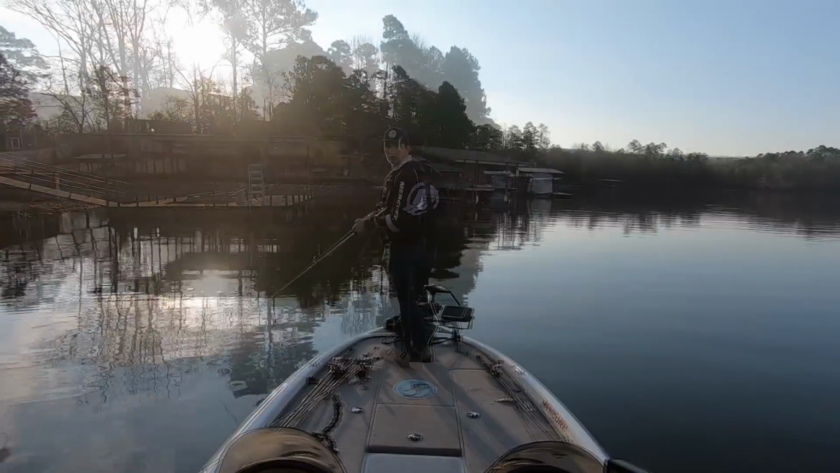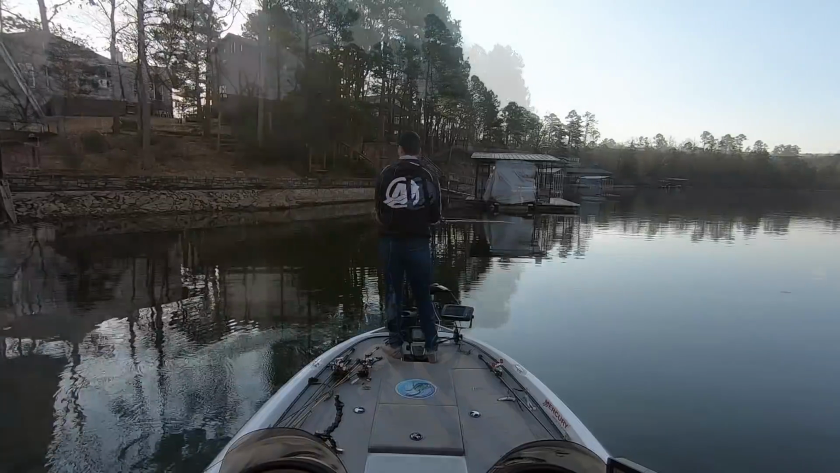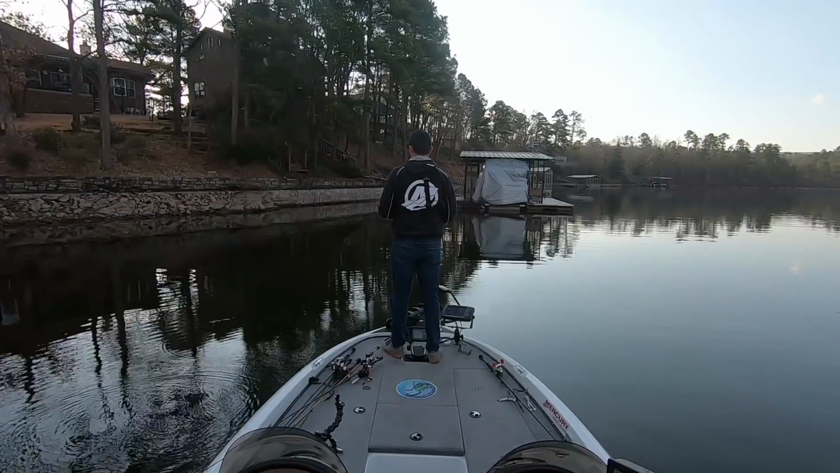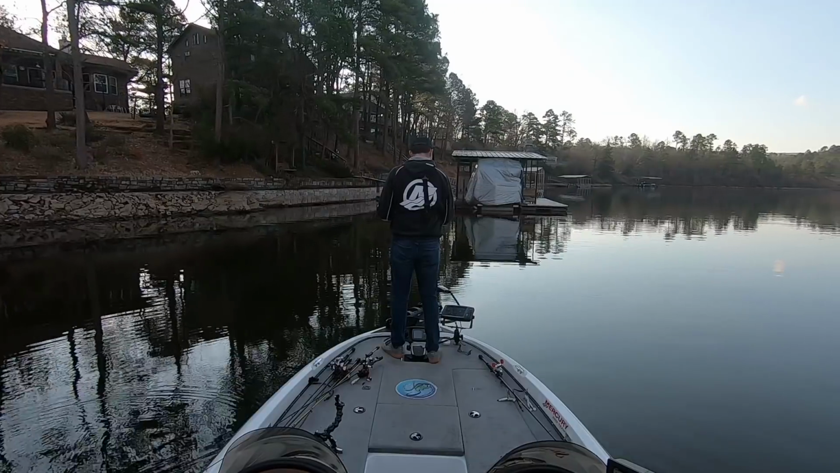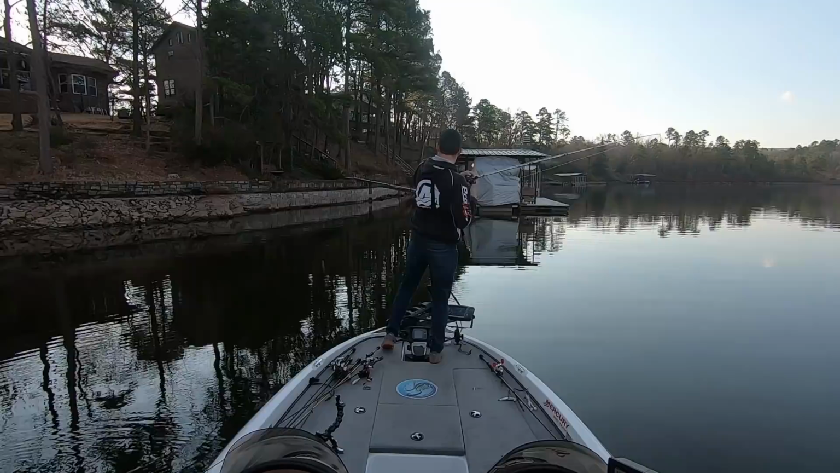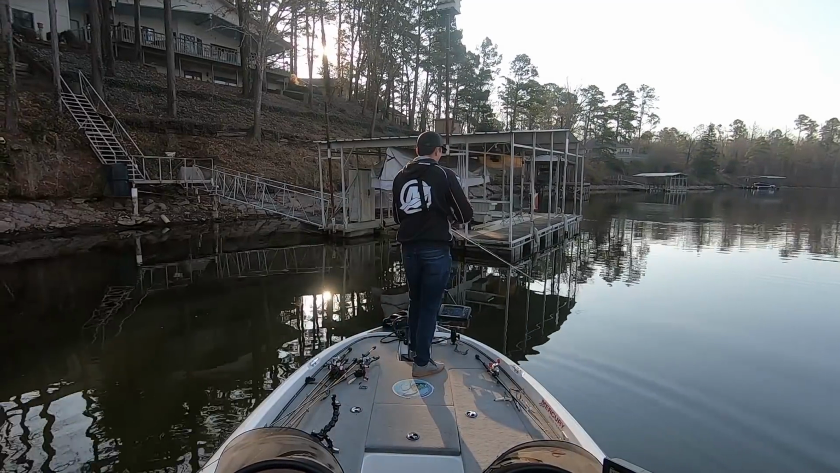So I decided to start by throwing an Alabama rig down the bank, trying to get a big bite first thing in the morning. And I actually did get several bites on the Alabama rig, but all of them just swiped at the bait and didn't get it. And this is an Alabama rig with 5 hooks. For whatever reason they were swiping at the Alabama rig, I think it was the lack of wind and the lack of current back in this area.